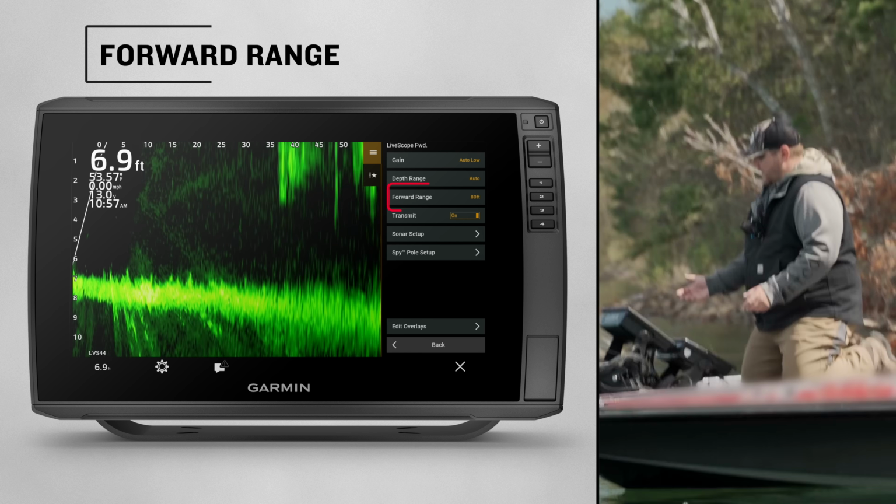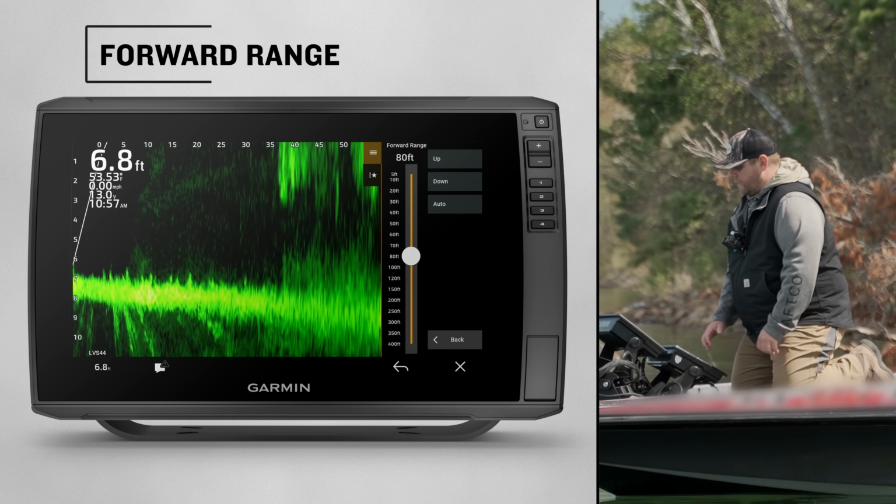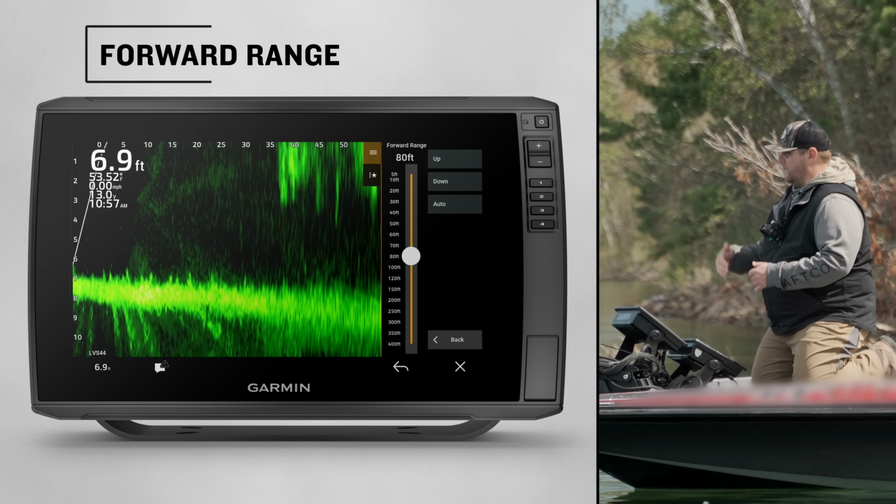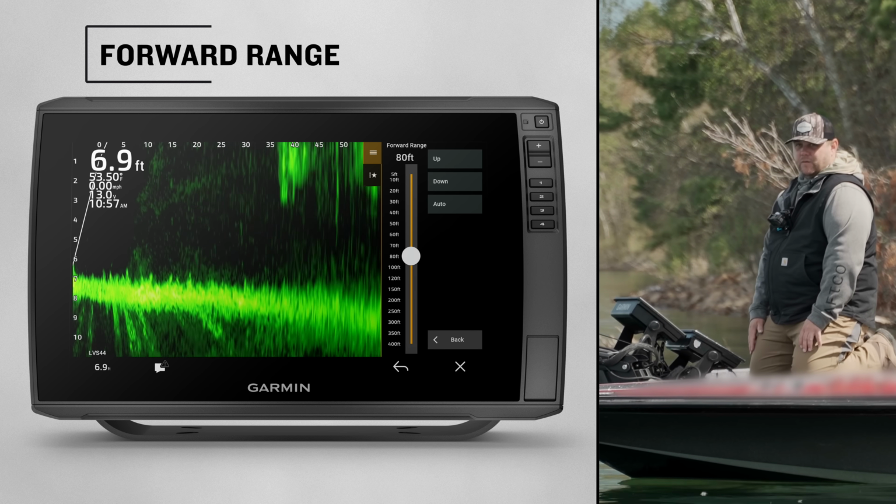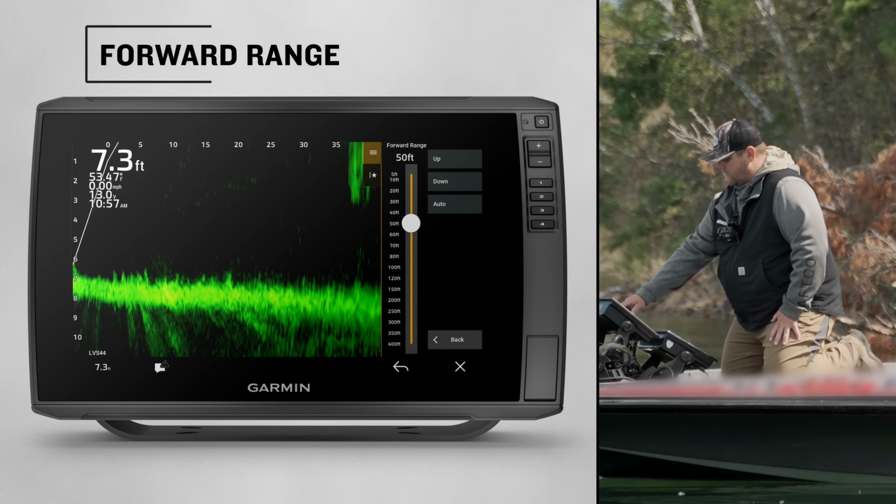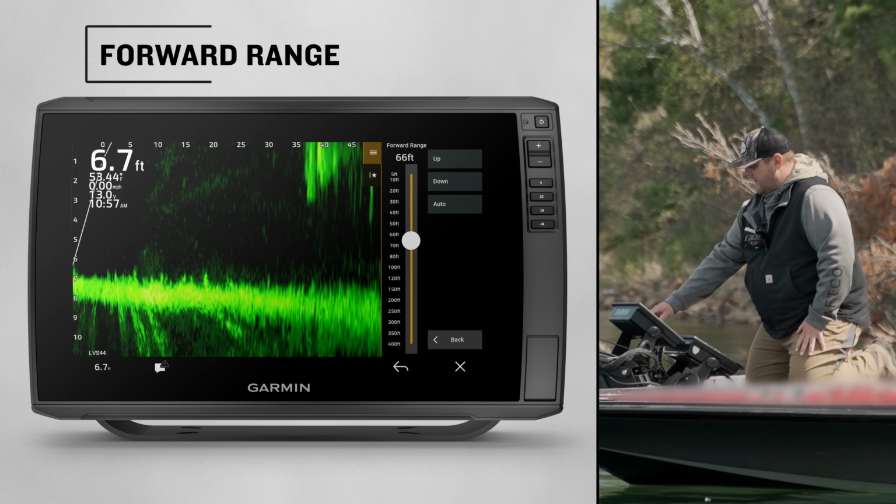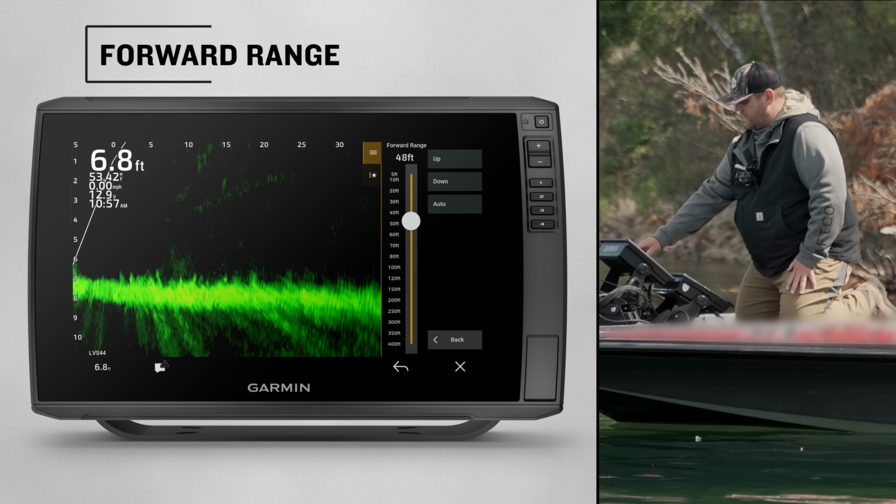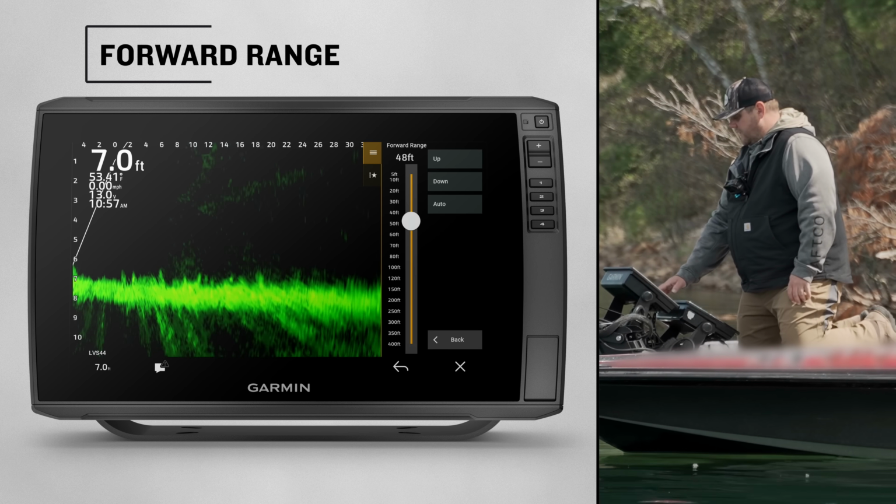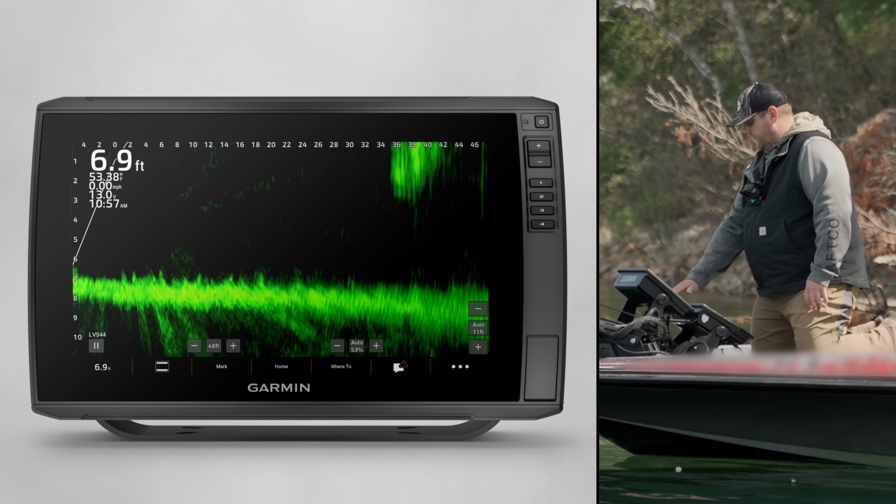And then of course our next range, forward range. So forward range, this is where this LVS 44 is really going to shine. We're able to see out to some great distances with this transducer. And so we can have a closer range, giving us more detail, or we're able to zoom it out. In this little bit shallower water today, we're going to run it a little bit closer. So right there, we're at about a 48 foot range.